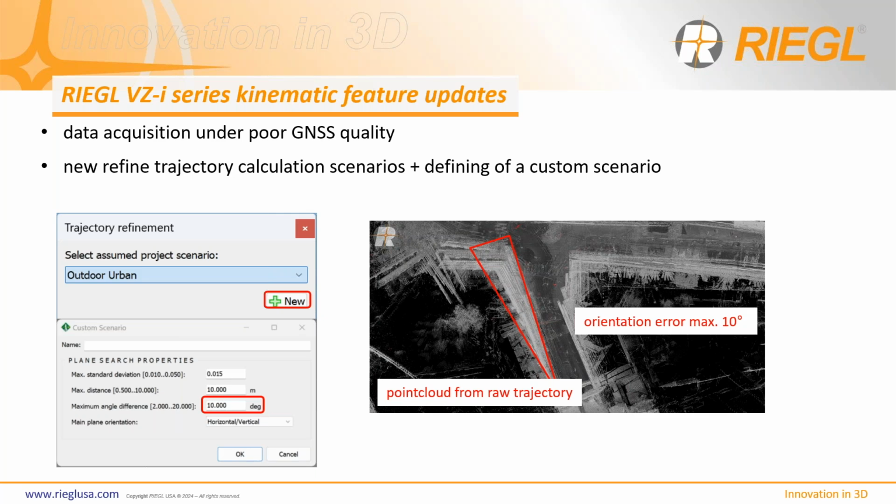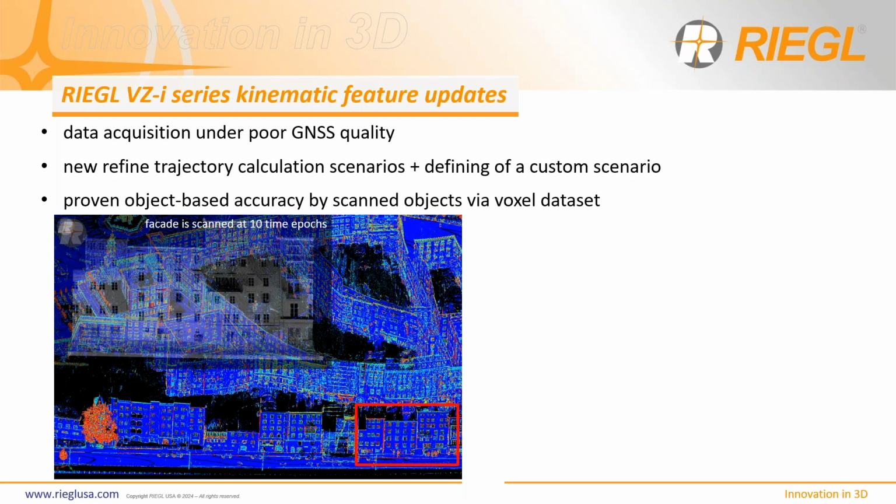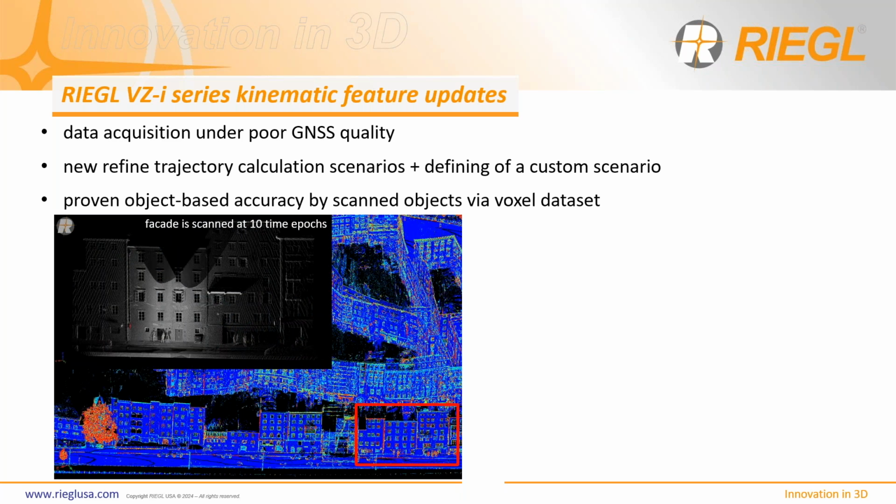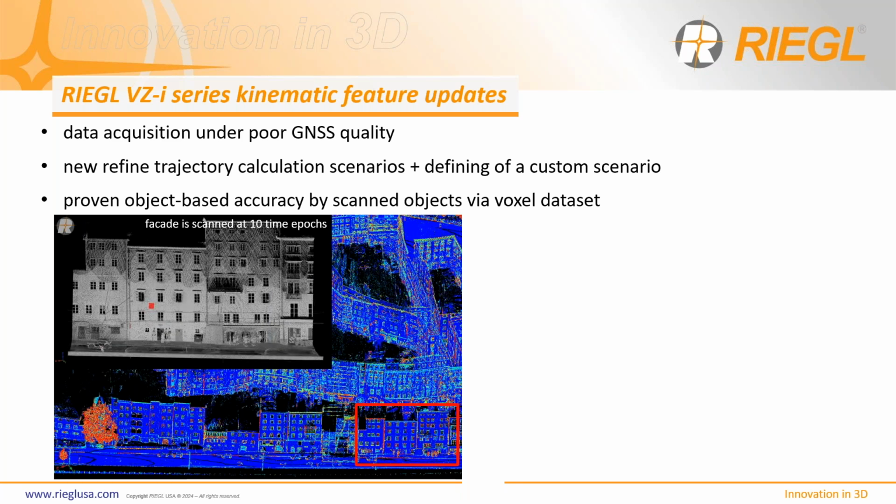All right. Now, the ending slide, an overview of the improvements that we've made to the kinematic apps. One is the data acquisition under poor GNSS quality, which we now allow for GPS RTK float, and also single GPS, right? So you don't have to be perfectly fixed the entire project.